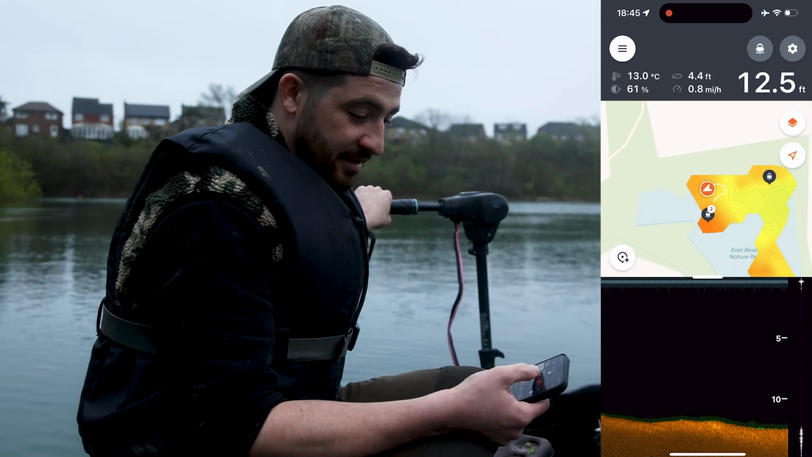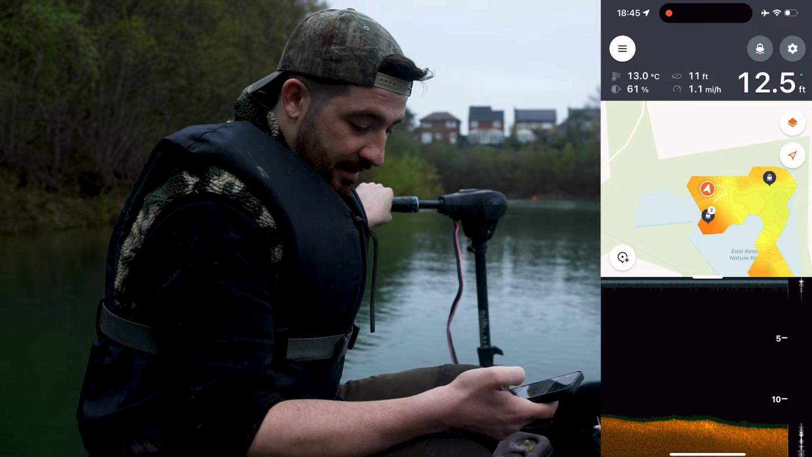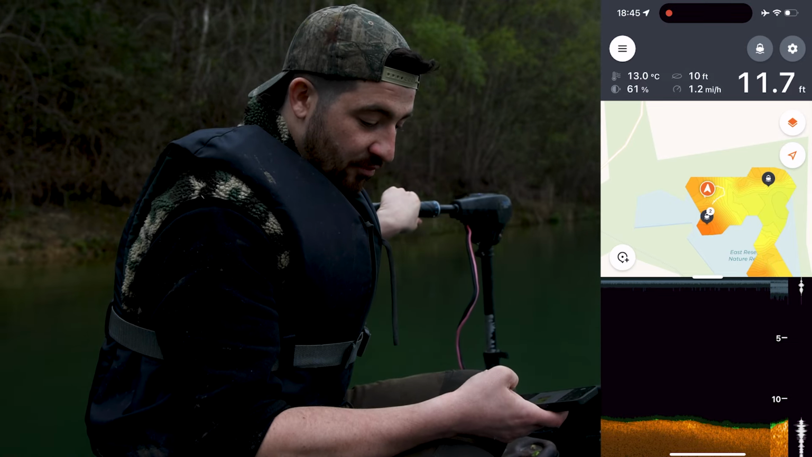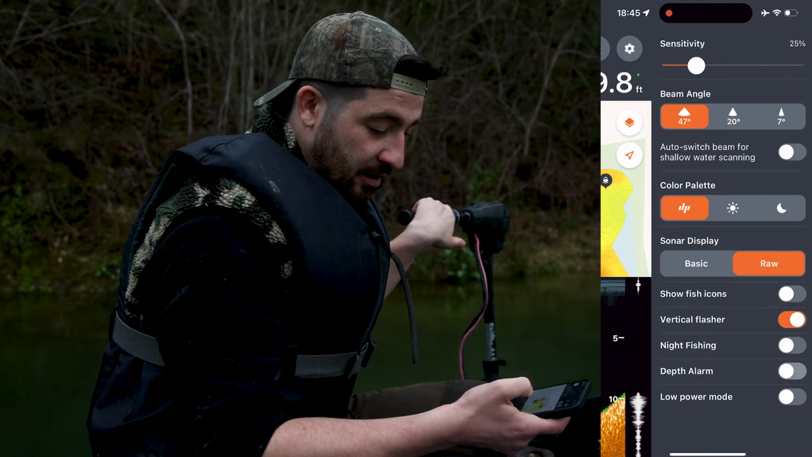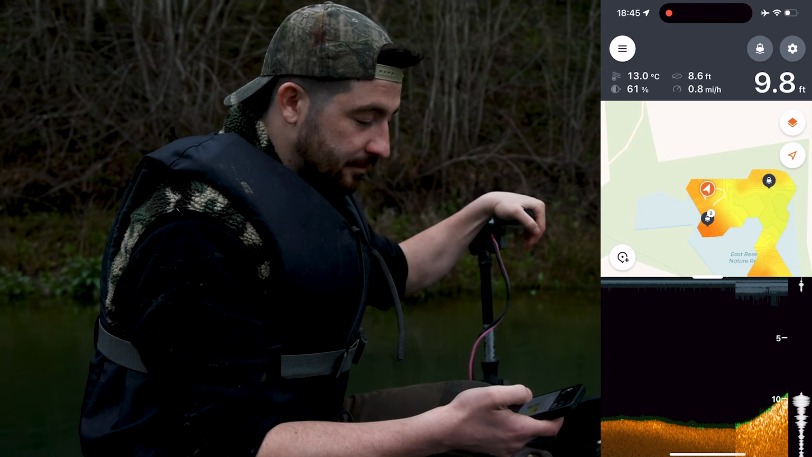And you can see if I switch back to the wide angle again, it's going to say that, yeah, we're fishing over a much harder area. So that's why it's important to make sure you're using the right beam angle.